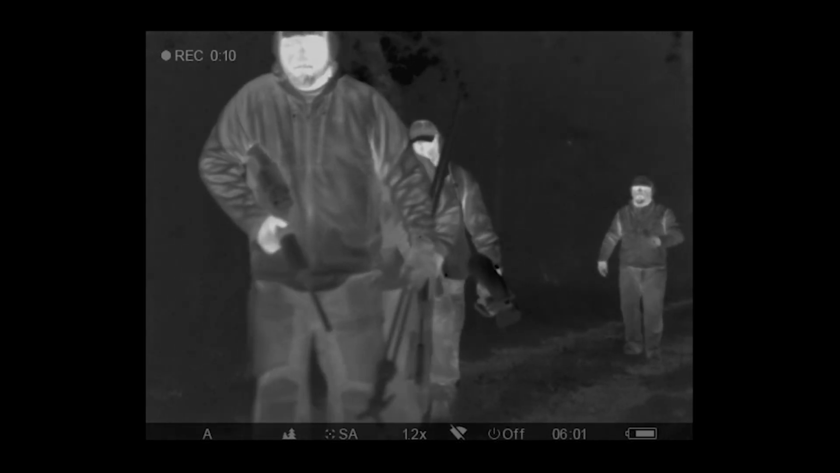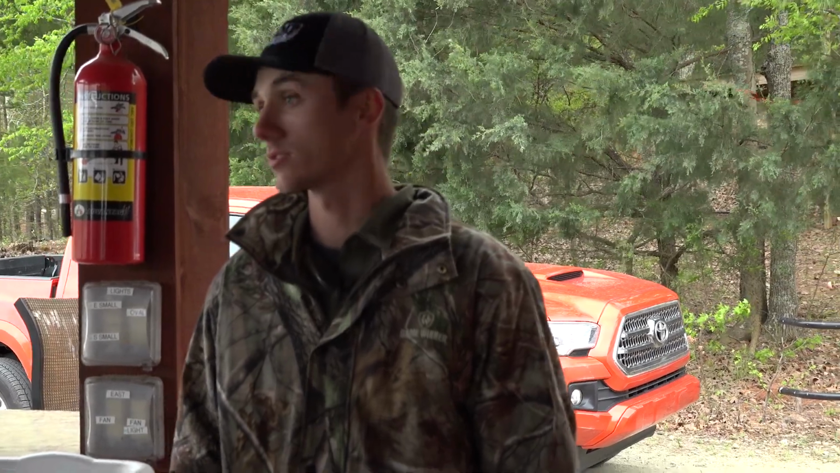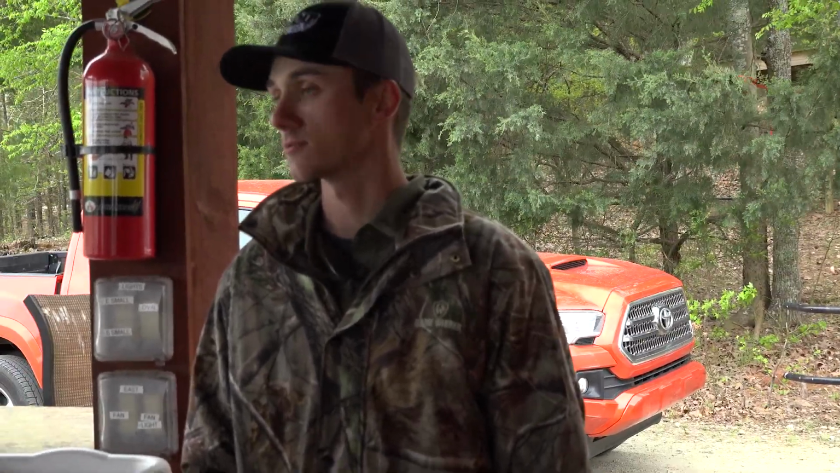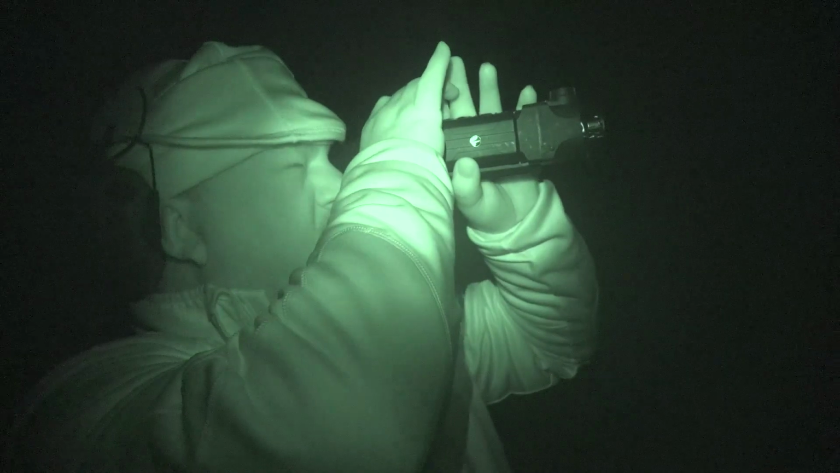It'll be pretty much spot and stalk as far as the hunt is concerned. We're not going to sit and wait. The only time we would really do that is on a calm night where we can sit and listen for them. There's not going to be any sitting and listening tonight. It's going to be pretty windy down there.